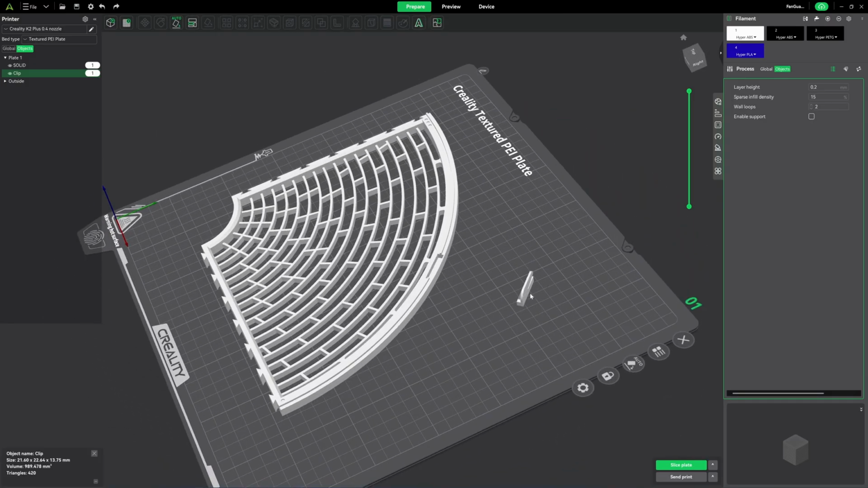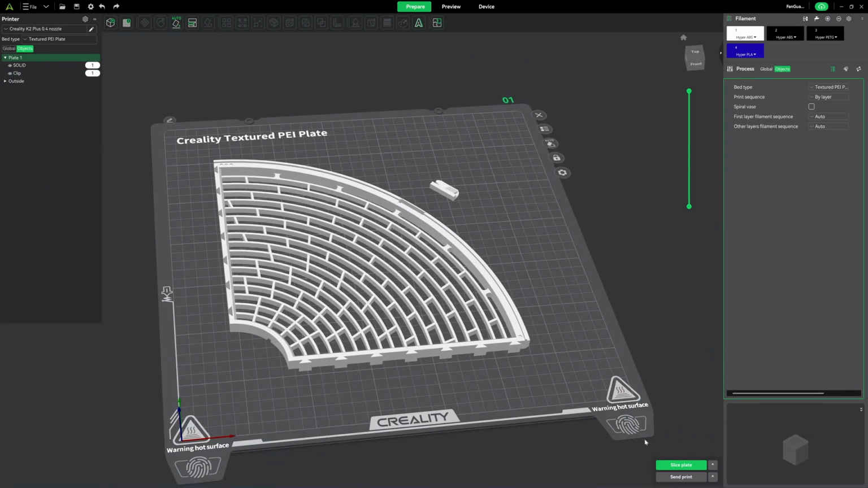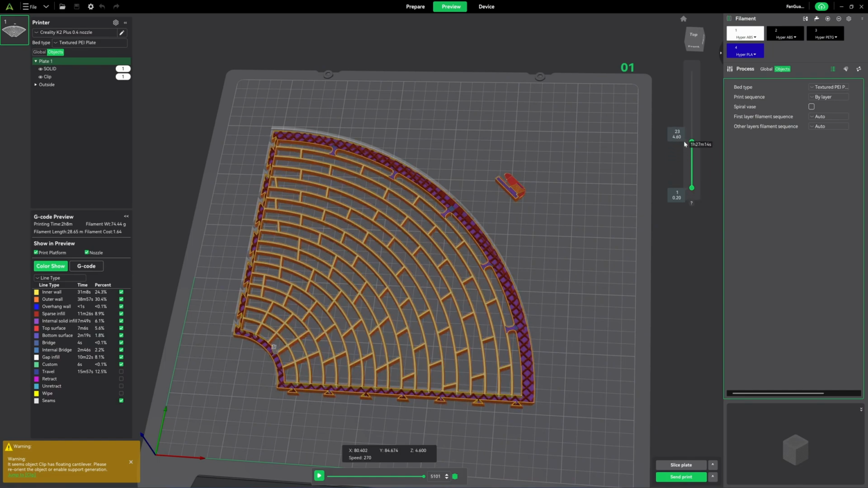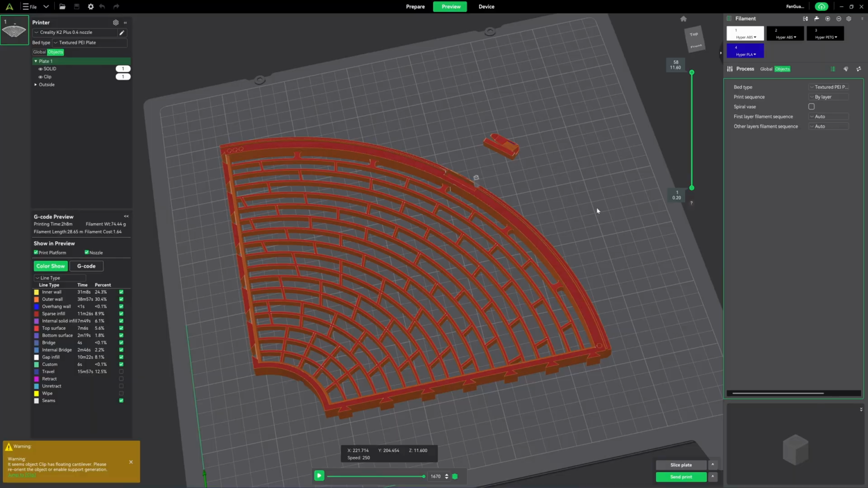Next I'm going to move this face down on the print bed. Okay, so let's slice this. It will take about 2 hours to print this one piece, so there will be 4 pieces, and that would take 8 hours to print, and one piece weighs about 75 grams.